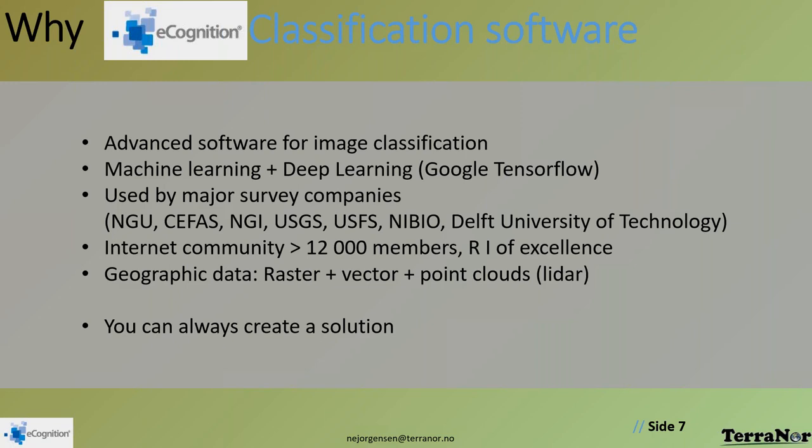And I just want to mention the Delft University of Technology in the Netherlands. They do a brilliant work on seabed mapping, and they also use our routines in eCognition for this work. So they have a lot of articles you can Google.